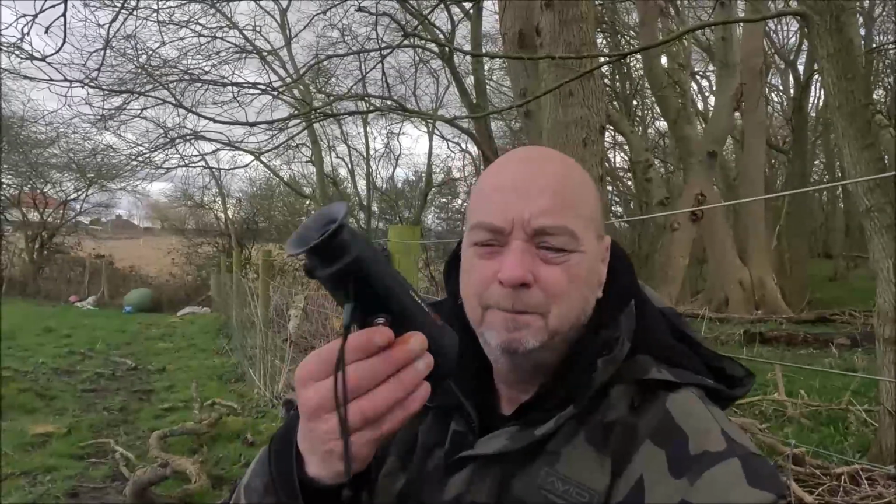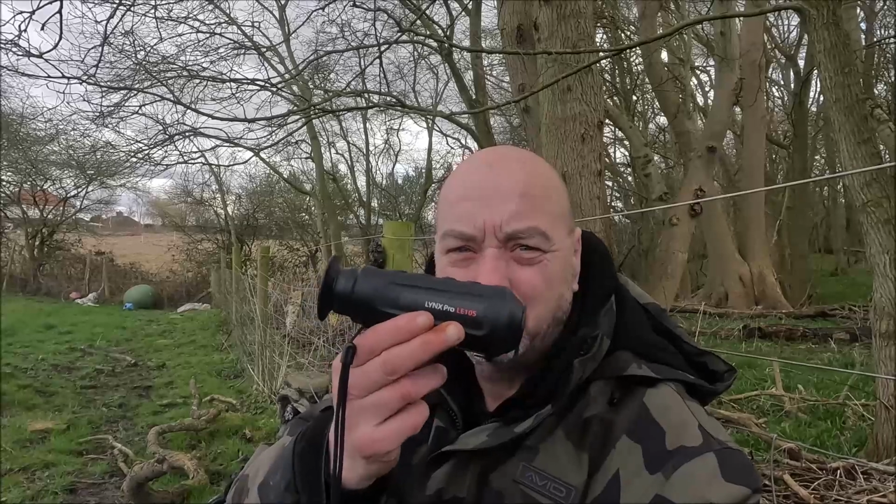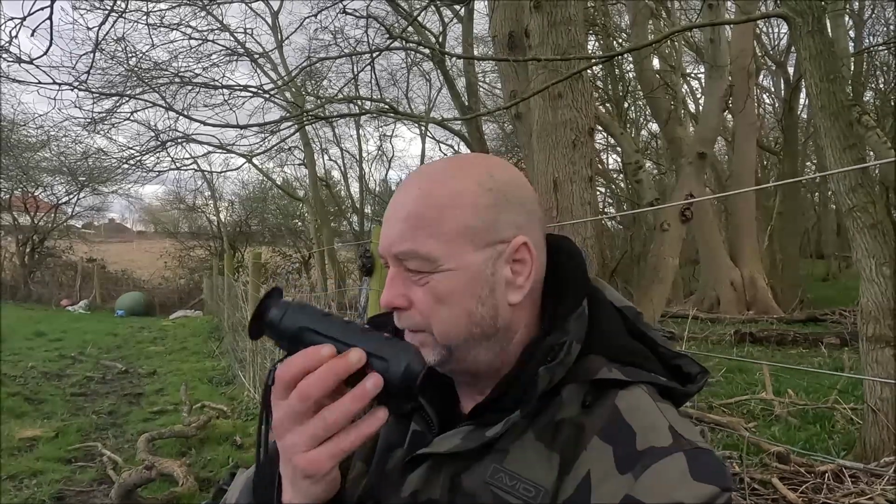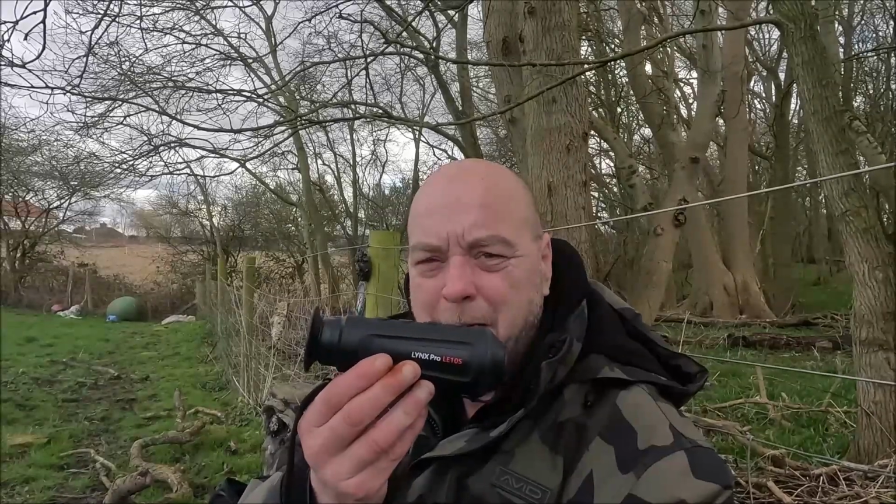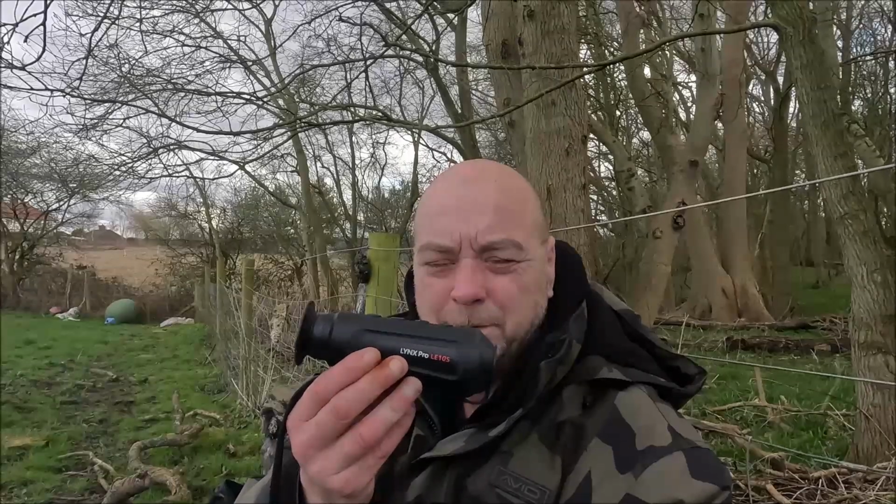The Hikmicro, this is the LE10. I didn't bother with the 6, I stepped up one, so I went for the LE10 just because it was exactly the same in image quality as the T2 Pro, but that one will set you back. I think you can get them for about 500 quid, somewhere around 500 to 525.